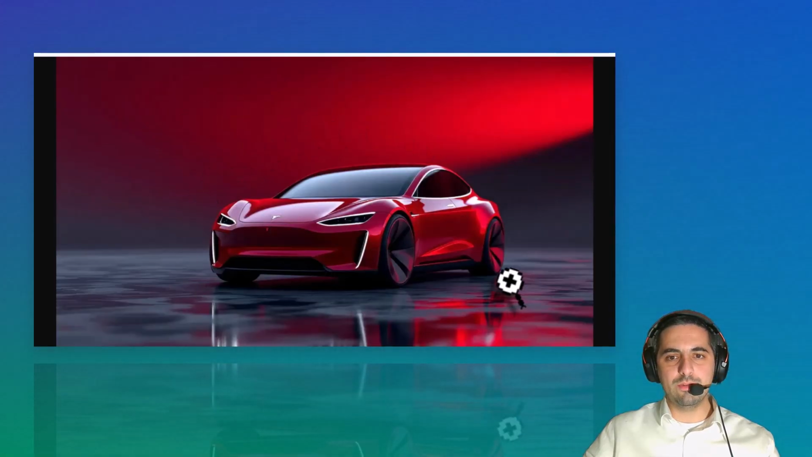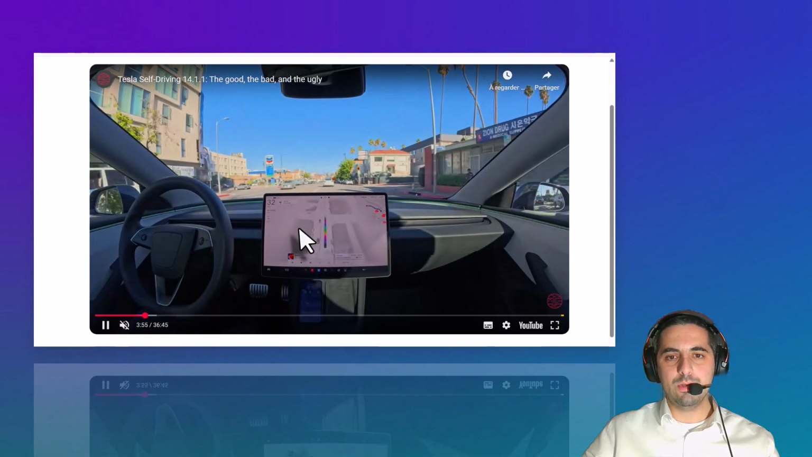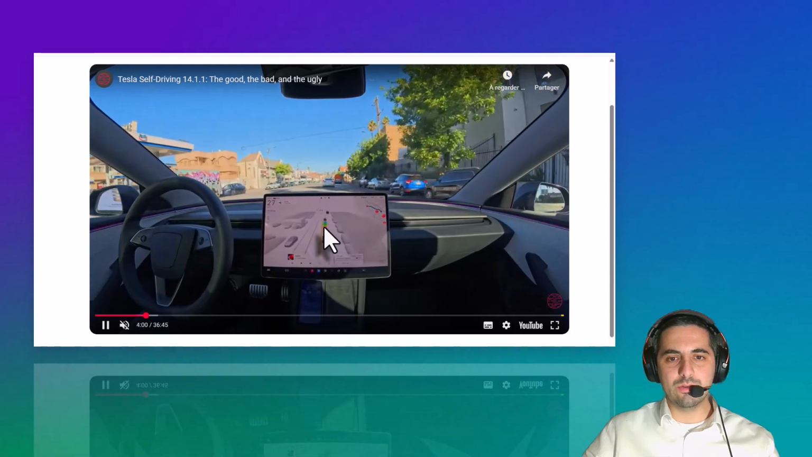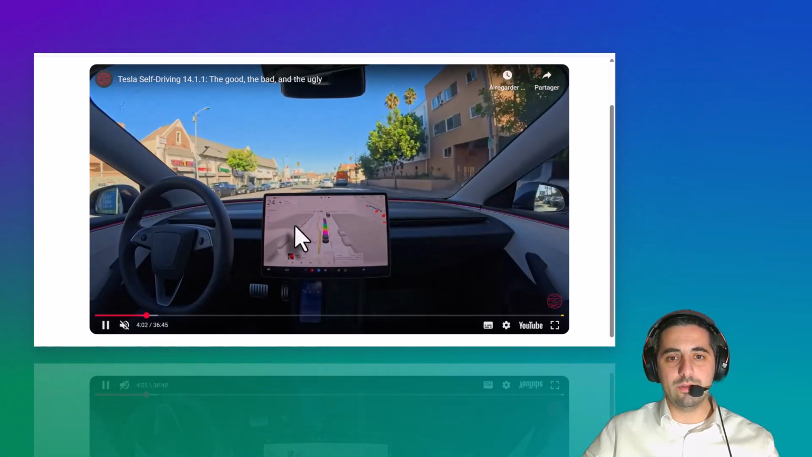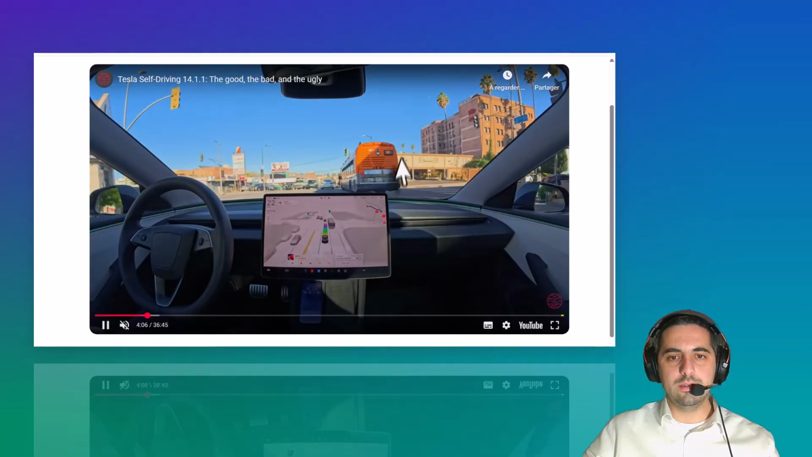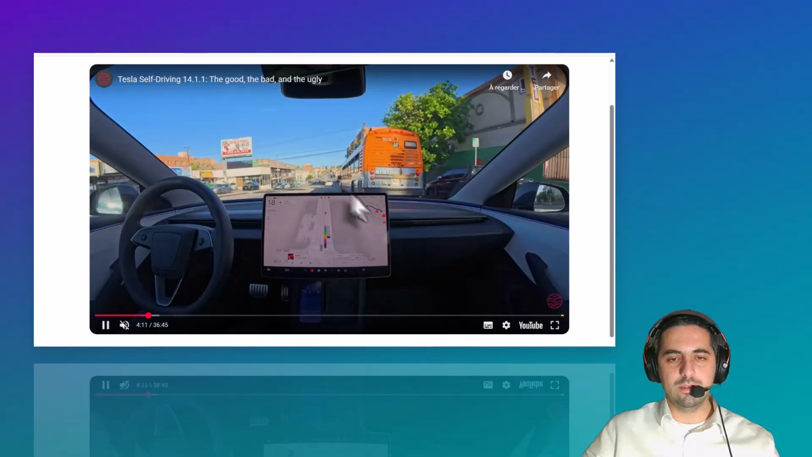So this is a new model of Tesla, and this new model is currently using this kind of technology. Let's see with this video how it's working in real time. You can see on the screen here the distance between this car and the other one. We can also see that all the things that we currently see here in 2D, we have the information in 3D on this screen.